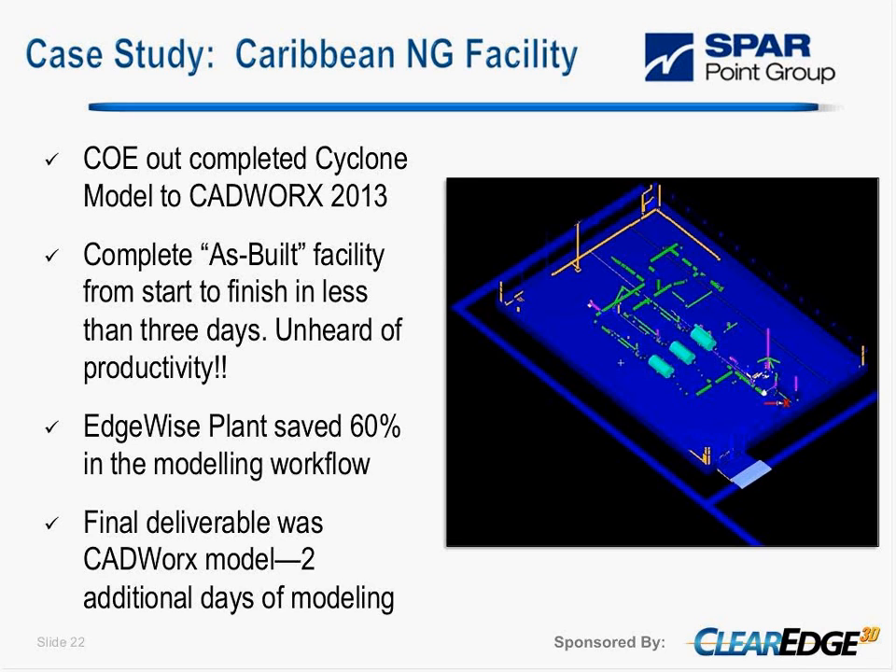In terms of productivity, the plans really saved us a lot of time, over 60% in the modeling workflow. Just 2 additional days doing the CAD modeling to complete that model.